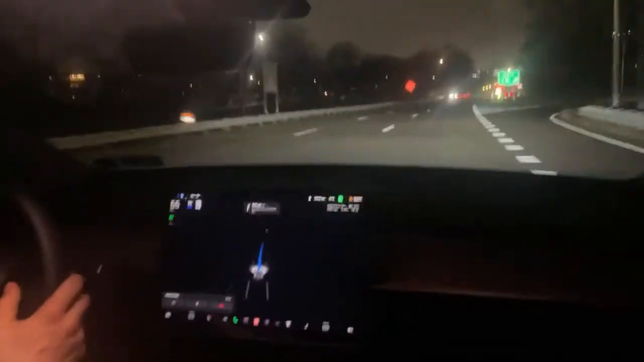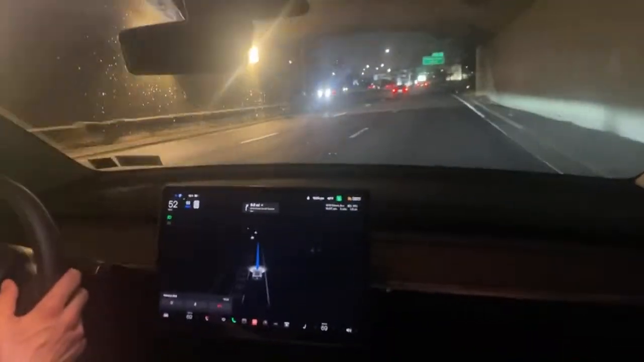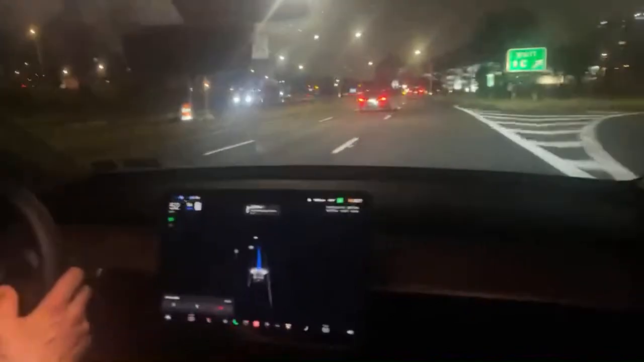A couple of hot rodders just kind of thought that they were going to fly by. I've had a few people cut in front of me, and even if they hit the brakes, the Tesla is pretty fast to react. I can't say 100% sure, but I'm pretty sure it reacts faster than I would be able to react.